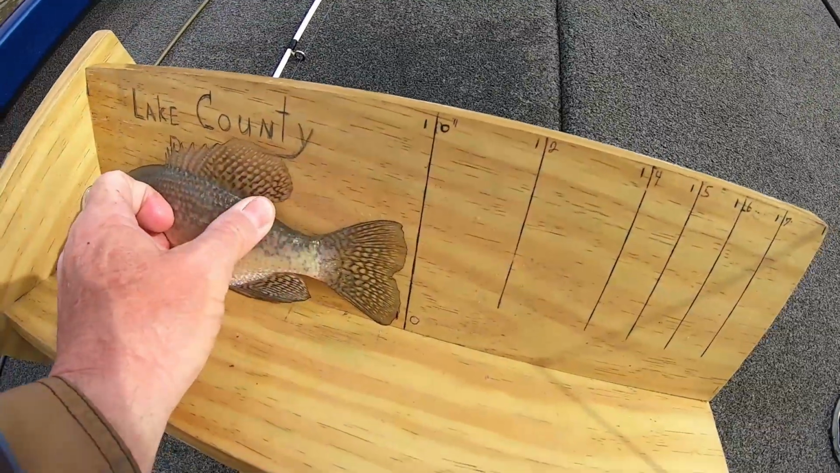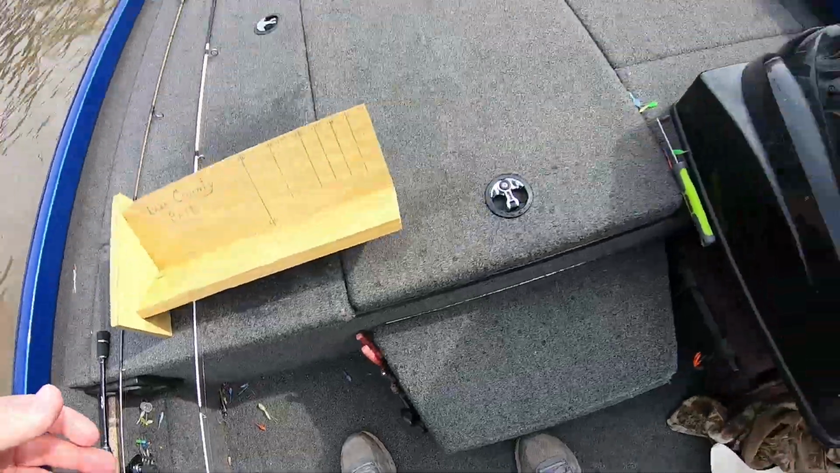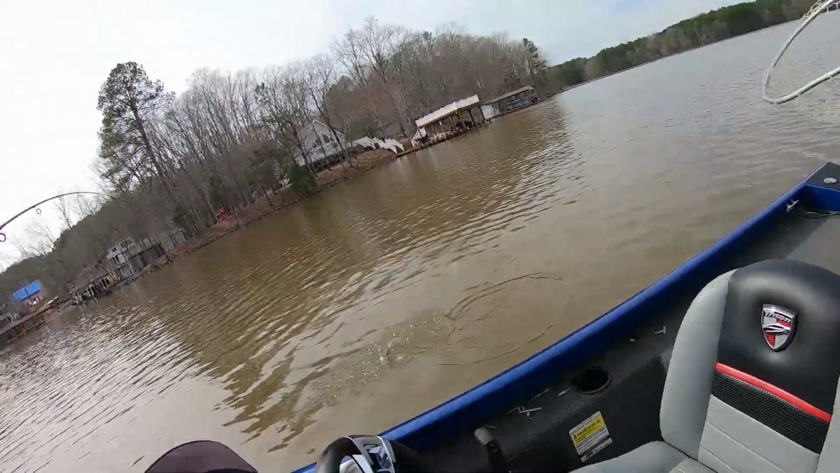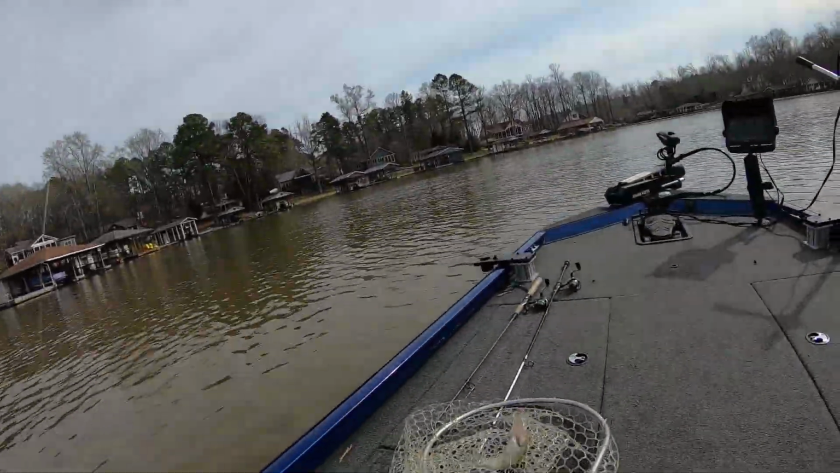All right, guys, see there? Get up there. He's right at 10 inches. He ain't quite 10 inches. That's what I'm saying. I've been saying 9.5 and that type of thing. That's what I figured. Figured they wasn't quite 10. Bam. Guys, they like this little bait.